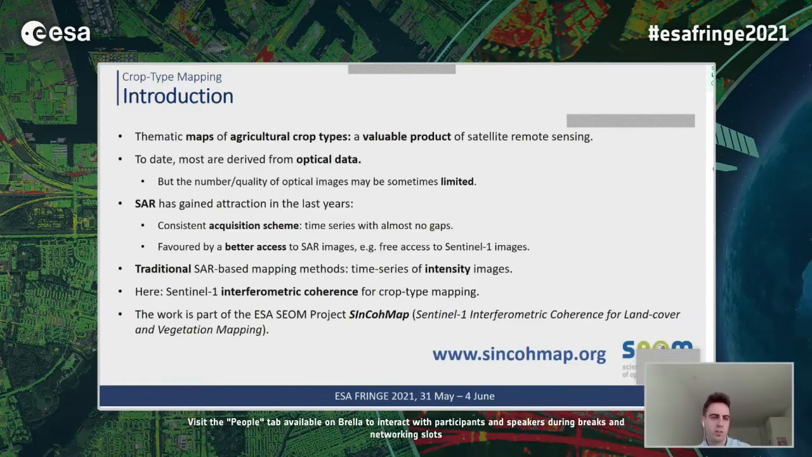And in this regard, the use of SAR has progressively gained attraction in the last years because these kinds of sensors provide consistent time series with almost no gaps, and also we have better access to the data, especially for instance with Sentinel-1 images. Traditional SAR-based mapping methods were carried out with intensity images, that is backscatter time series. But in this work, we evaluated the use of another product, which is the interferometric coherence.